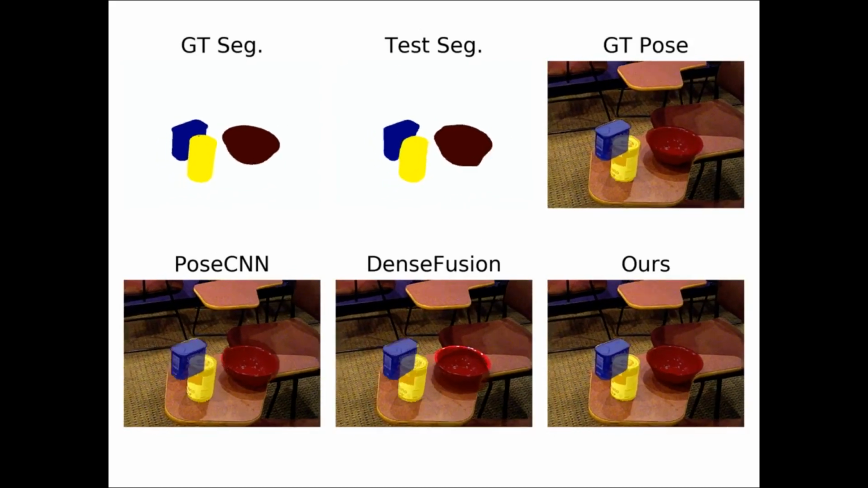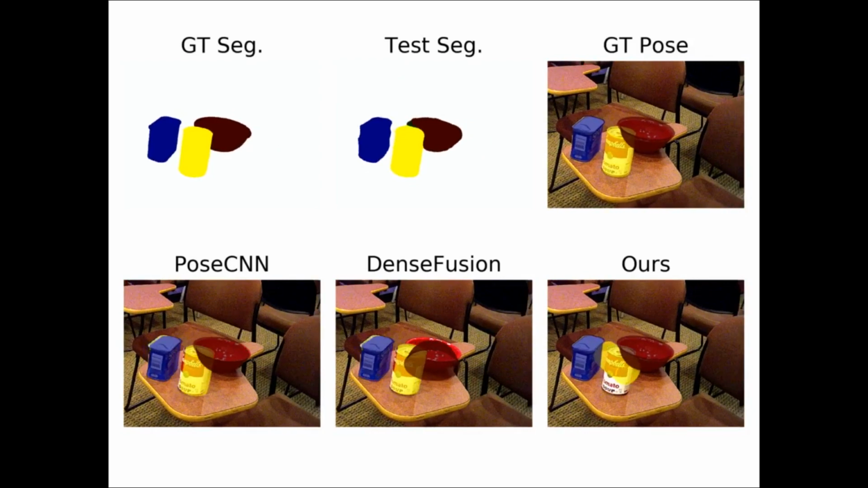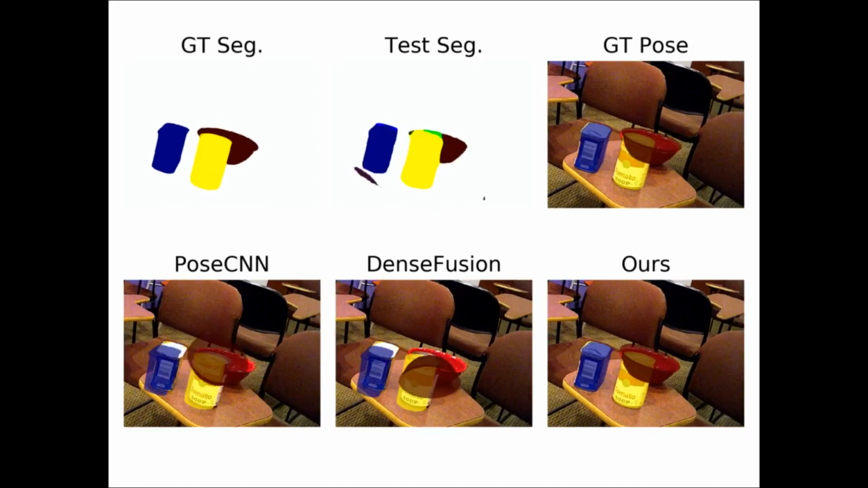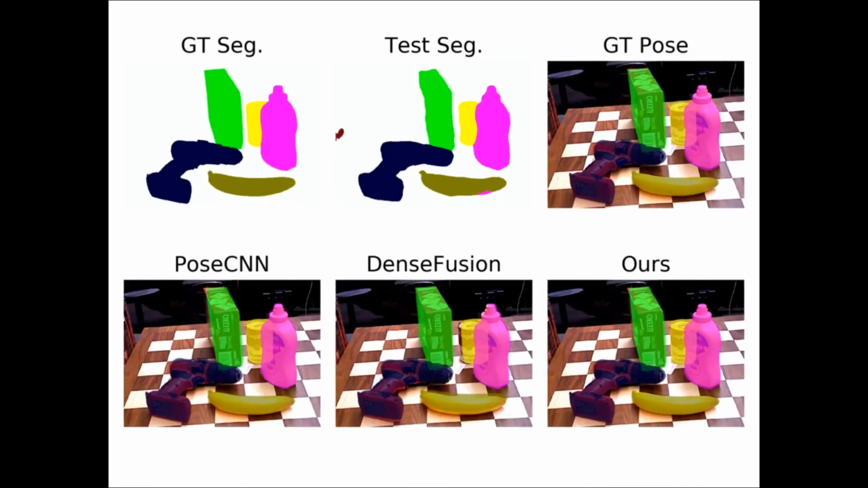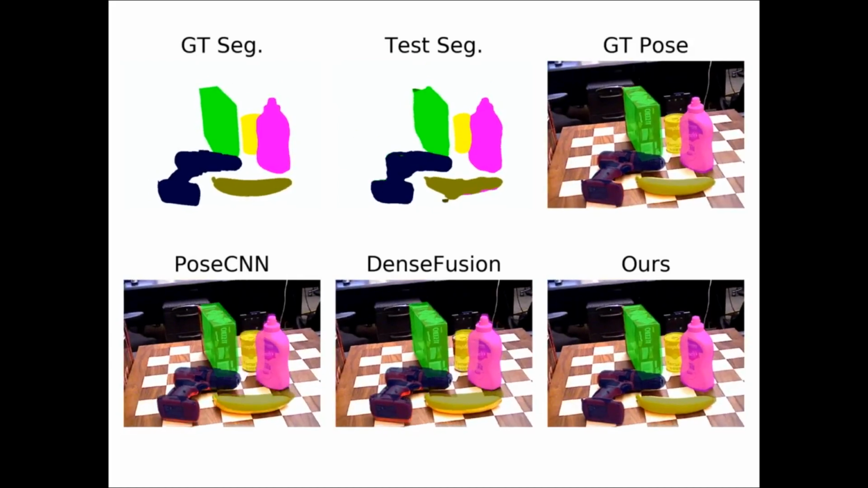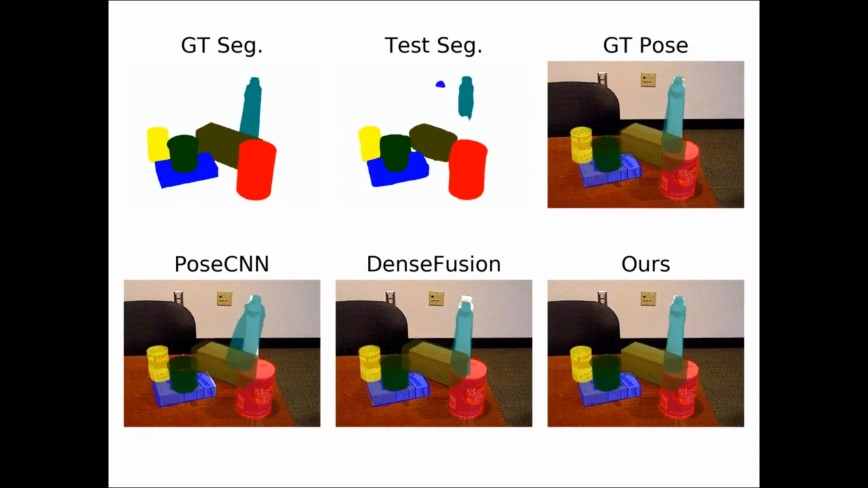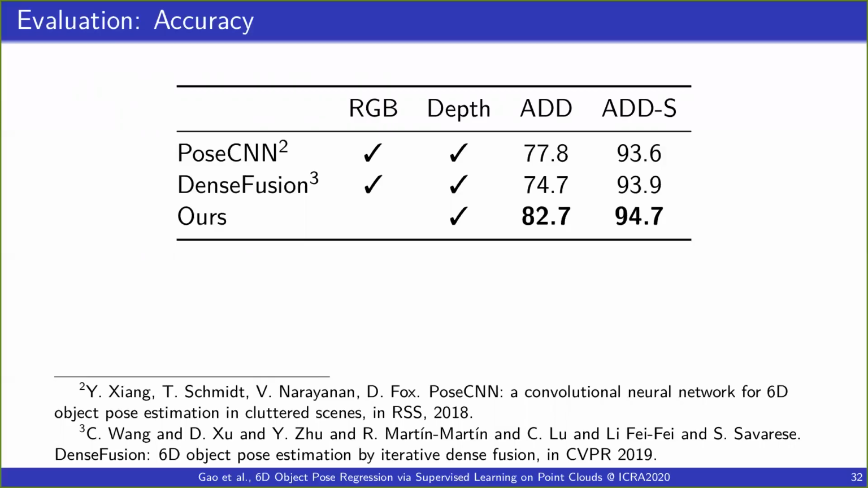As we can see, our method shows very stable pose estimation throughout the frames. More details and ablation studies can be found in the paper.